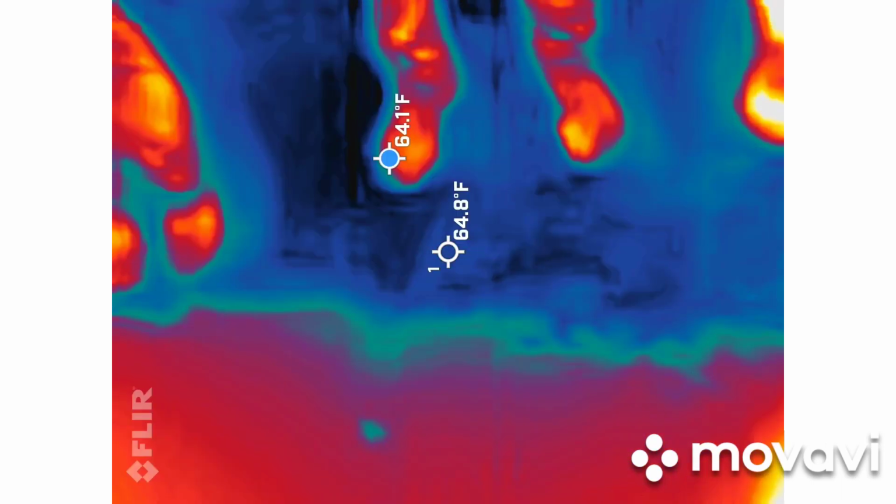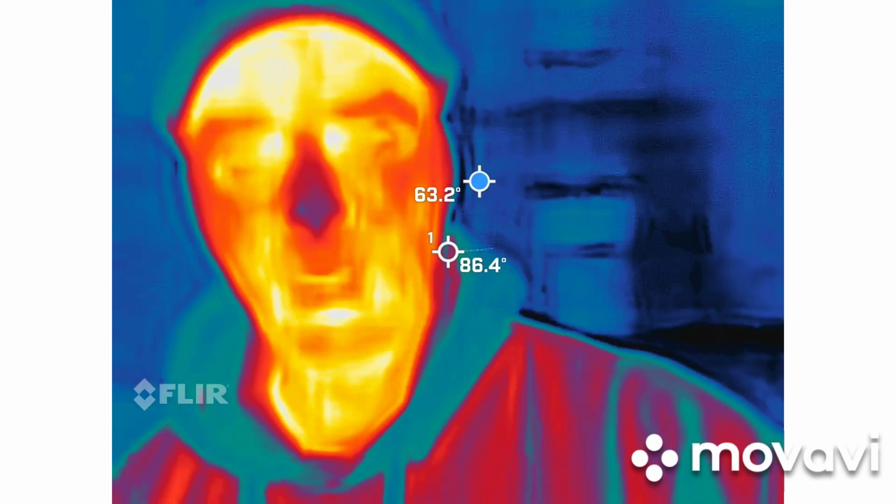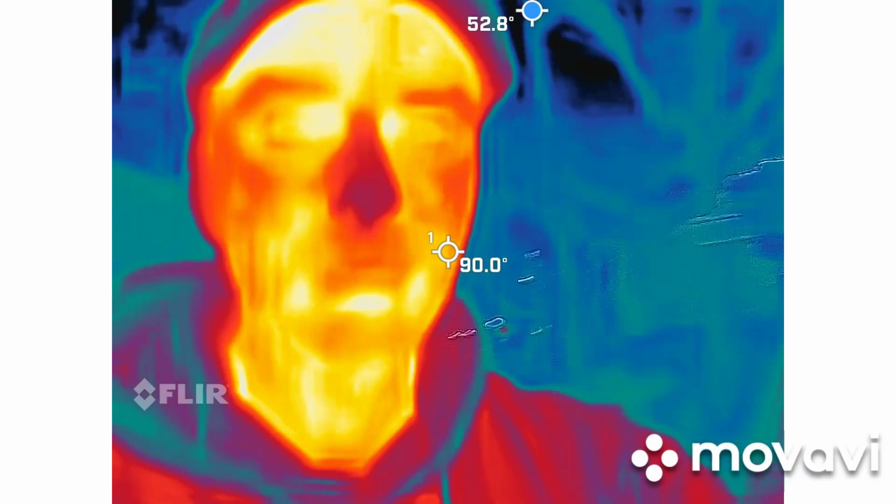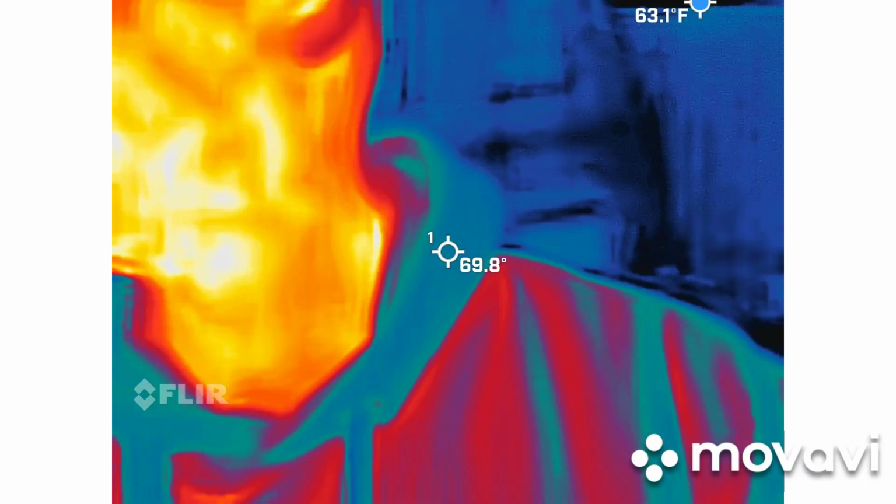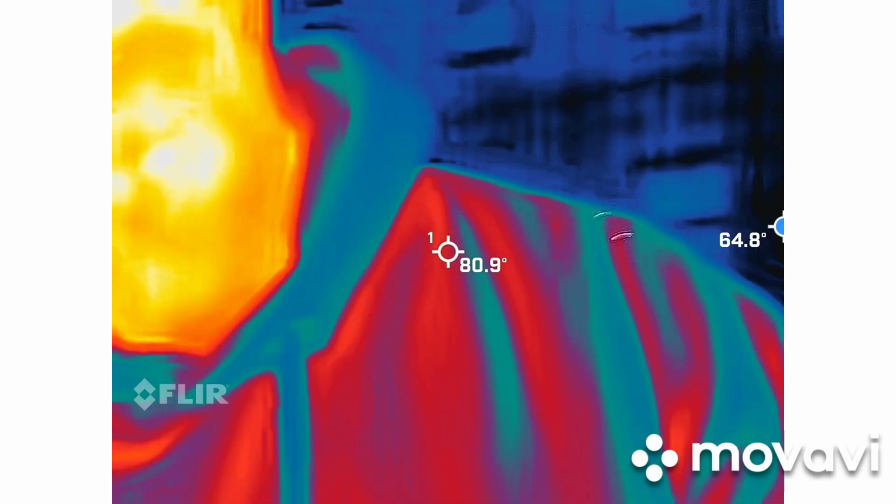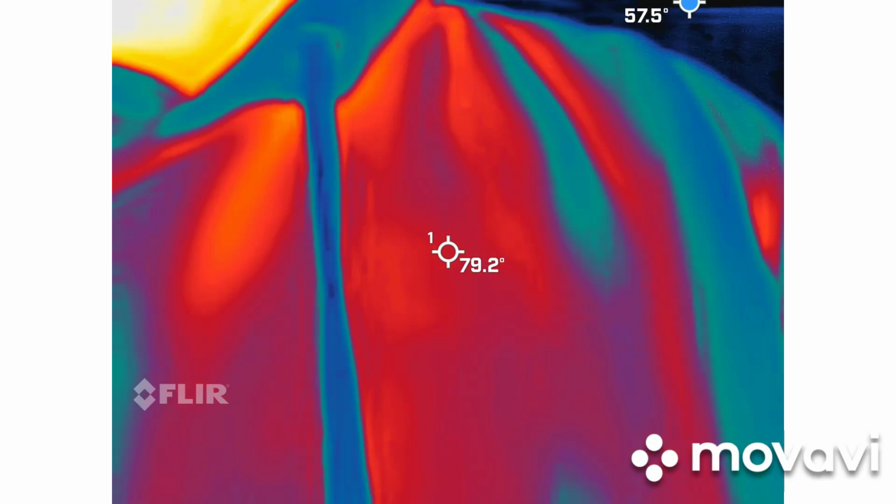So the first thing we're going to be using is thermal imaging. Quick demo with this guy. You should be able to see me in this camera. I'm the red, orange, white, and yellow guy. So that means I'm the warmest thing inside the video. If you're a bridal party, that means I'm the hottest thing in the picture. We're going to be looking for cold spots with this, literal cold spots. The blue and black are the colder areas.